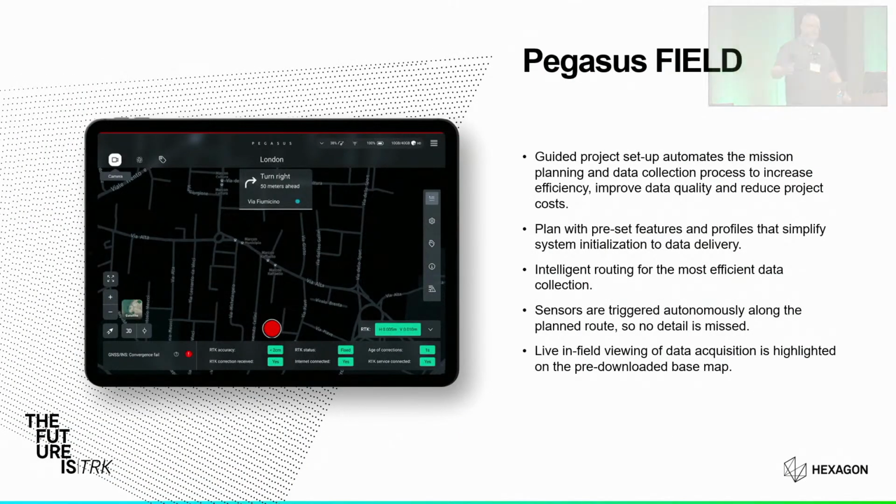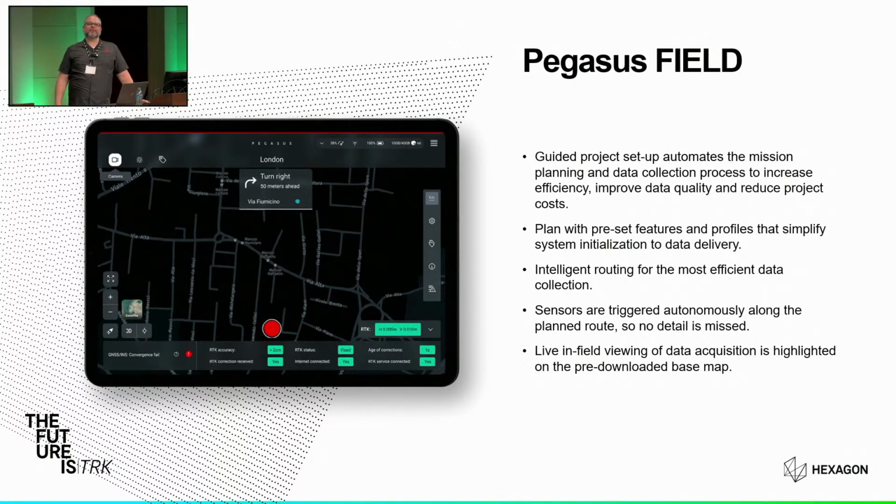So the controller unit, back to the controller unit, the brains of the operation. This is where Pegasus Field lives. So this is our new interface for managing the Pegasus collections. And the whole idea behind this was to go from something that looked very sciencey to something that looks like, you know, any app that you have on your phone and or your tablet. Very intuitive, very easy to navigate, and new users should be able to adopt it very quickly.